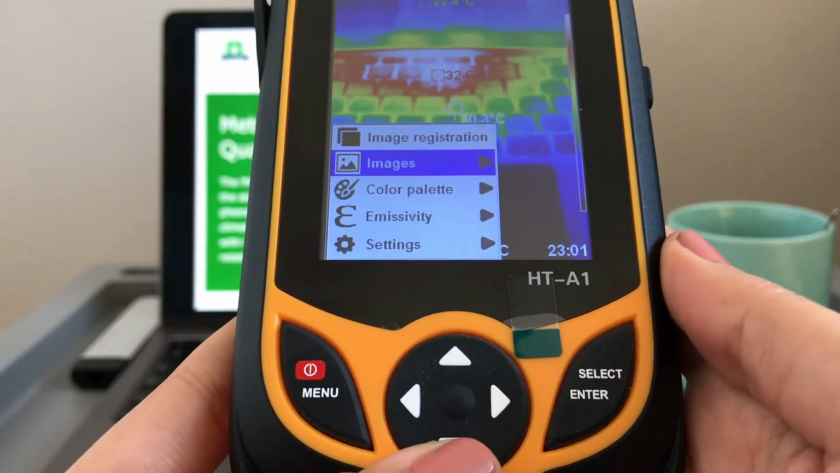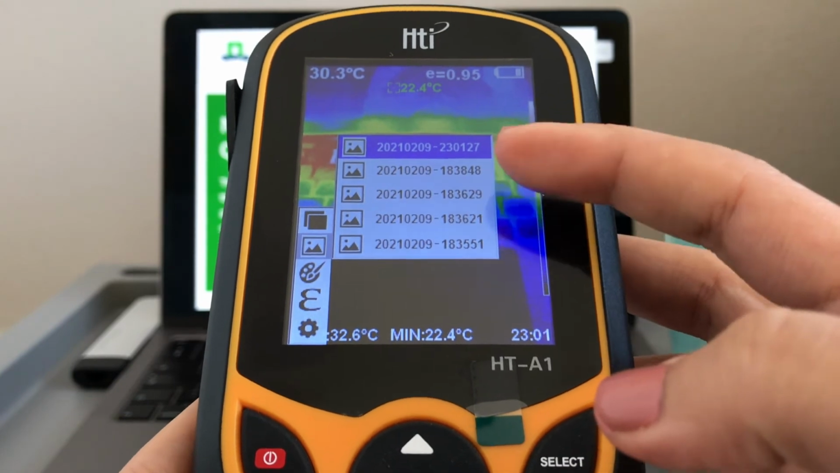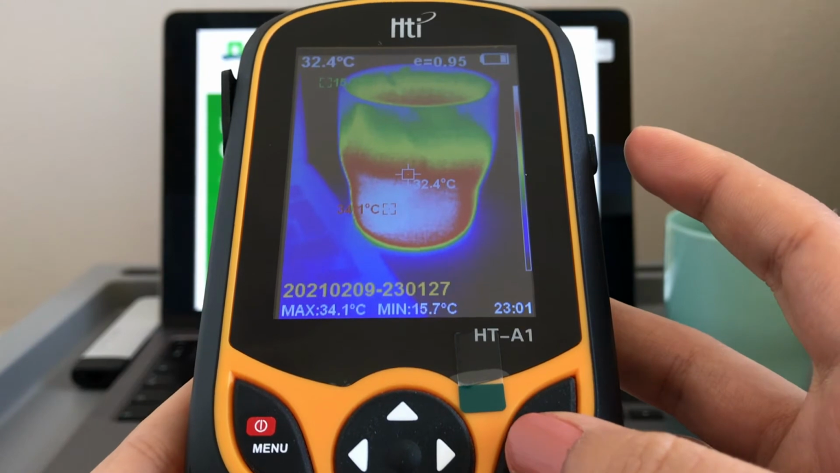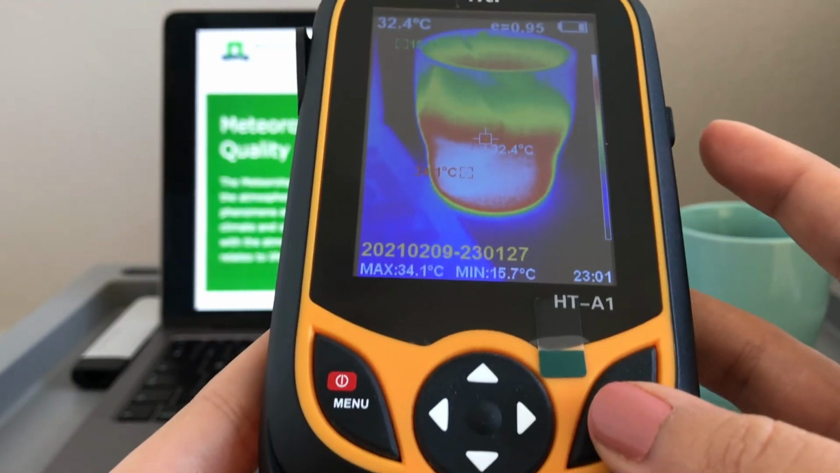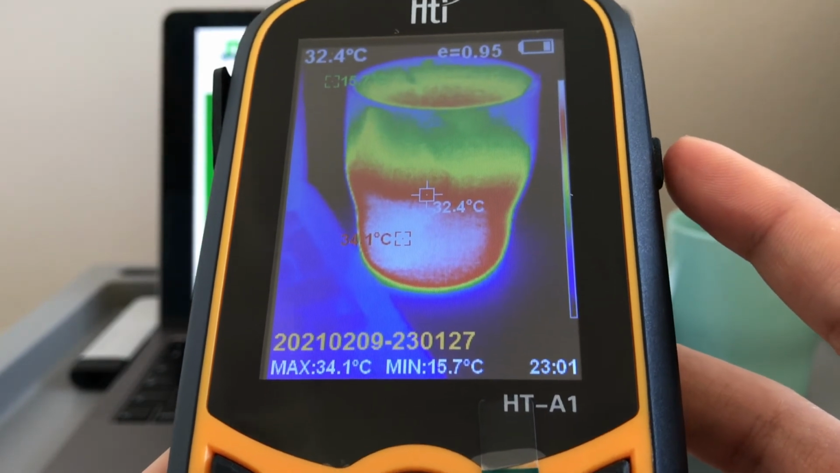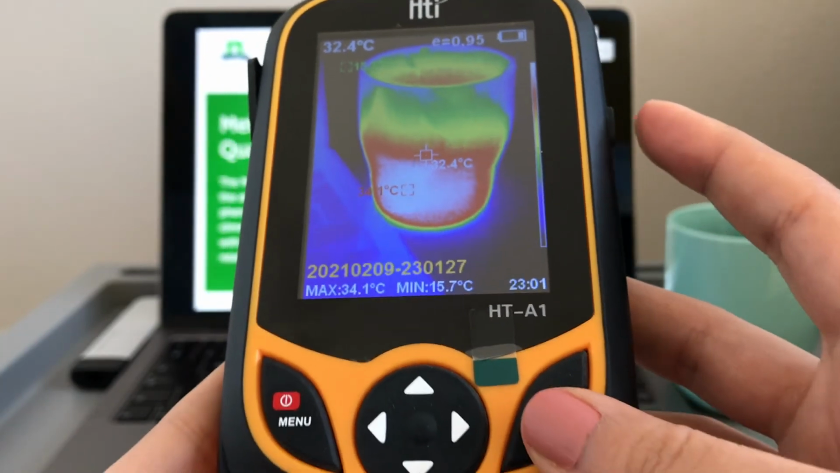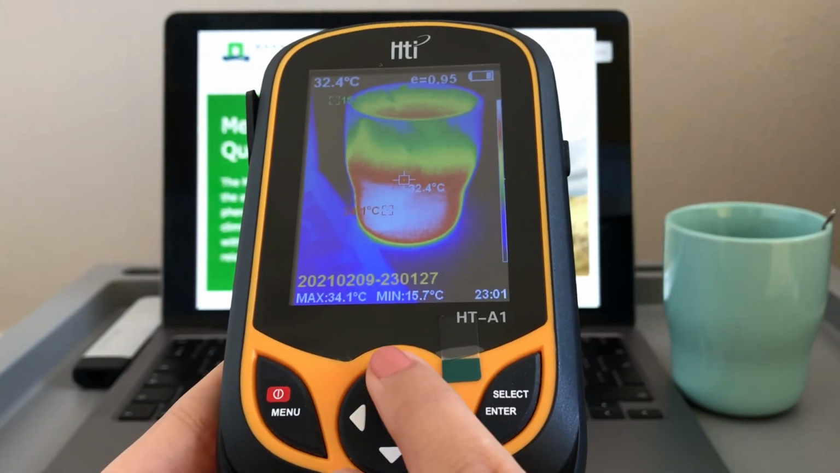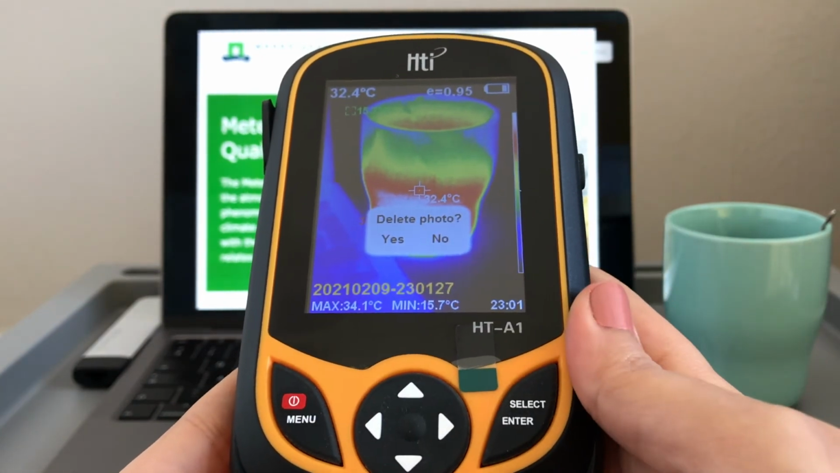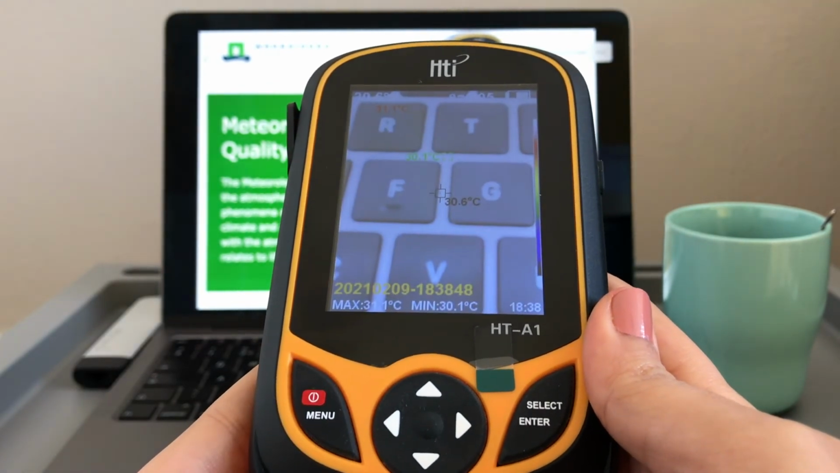I navigate down and then I navigate right, and now I can see the list of the photos I took. I can select the first one, for example. This is the infrared image I took of the cup of coffee with different temperature values and pictures. If you don't like the picture, you can simply delete it by using the up navigation key. Then you can select yes by pressing the menu, and the picture will be deleted.